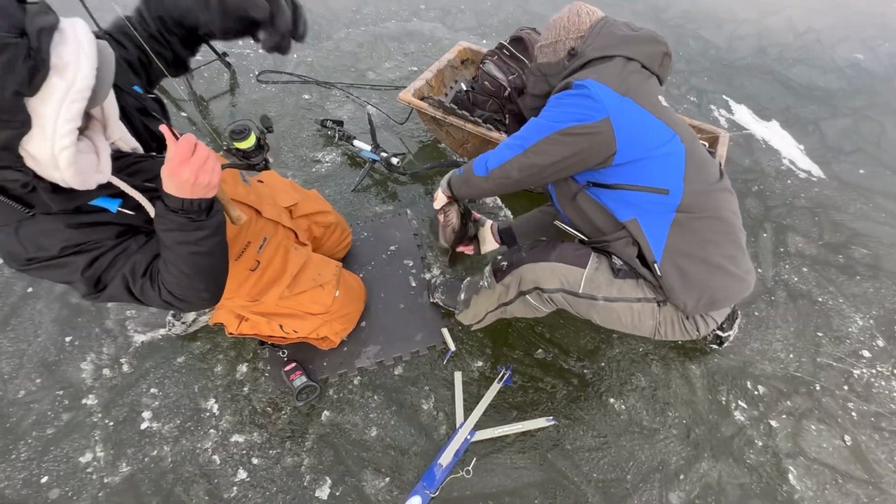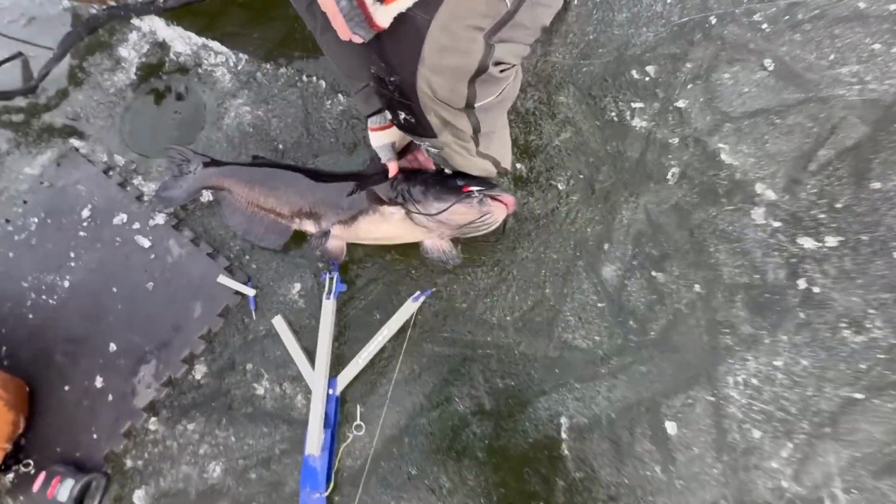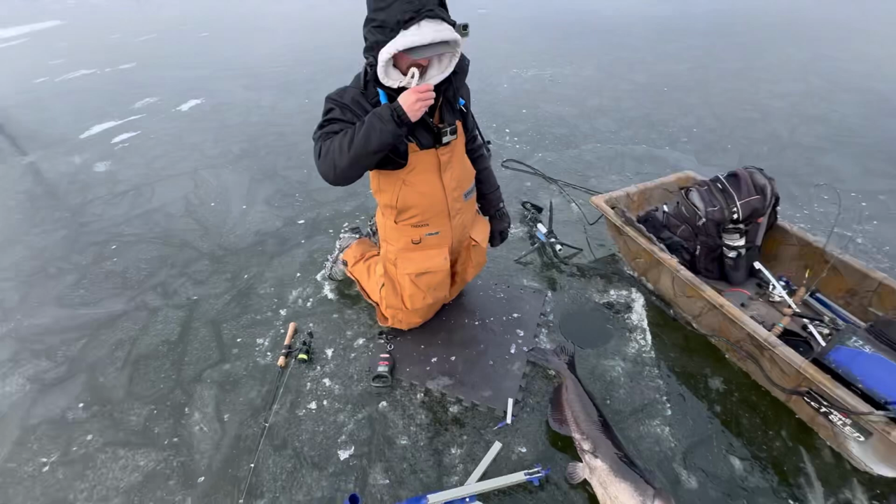Good job. There it is. Dude, it's so dark. Definitely not a 20, but definitely the biggest catfish for any of us this season. That dude is wild. Is that not? Fish, dude. Sick. That's sick.